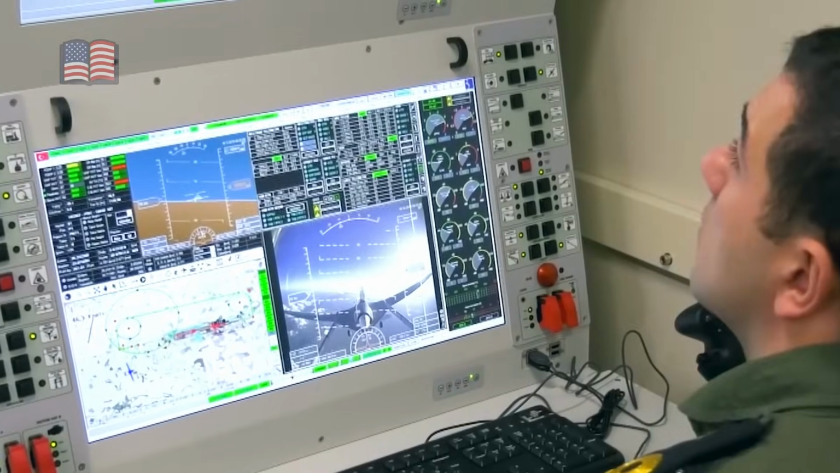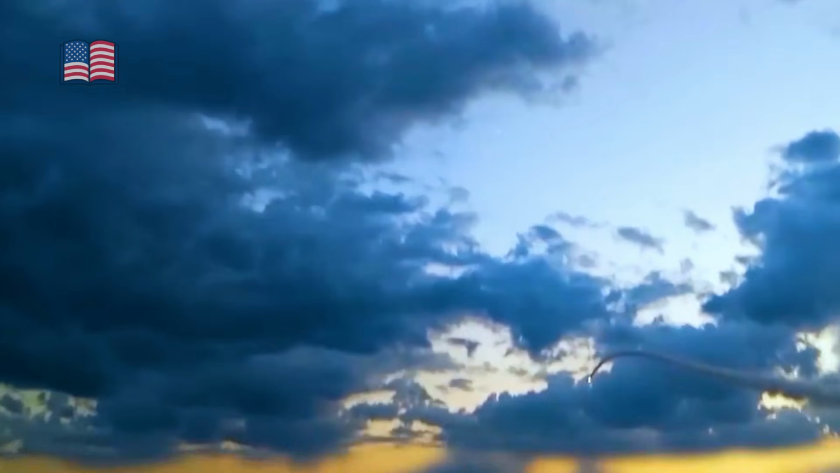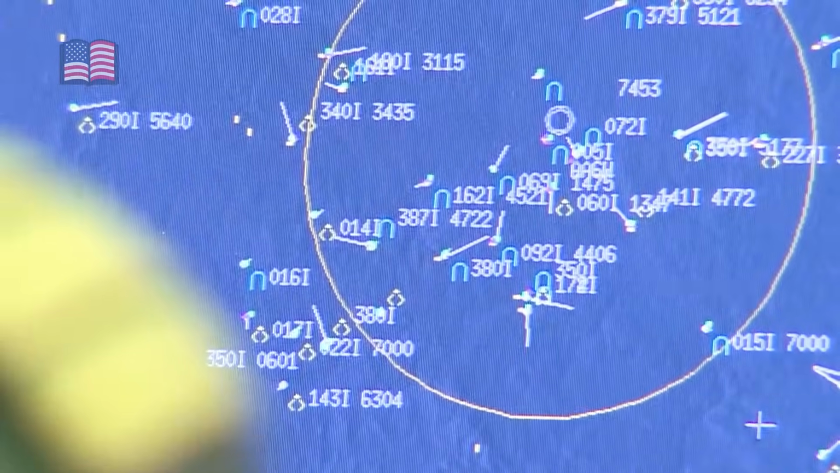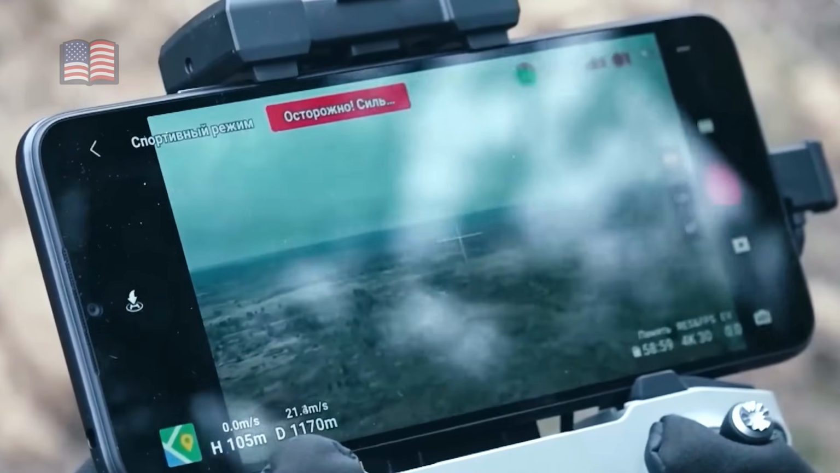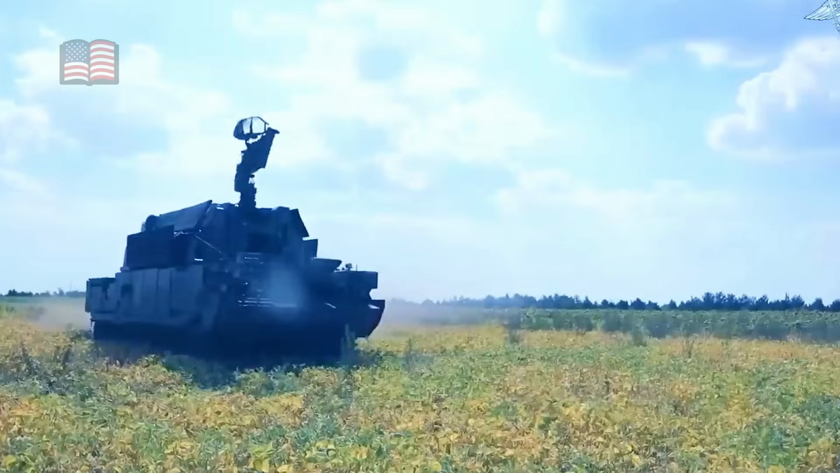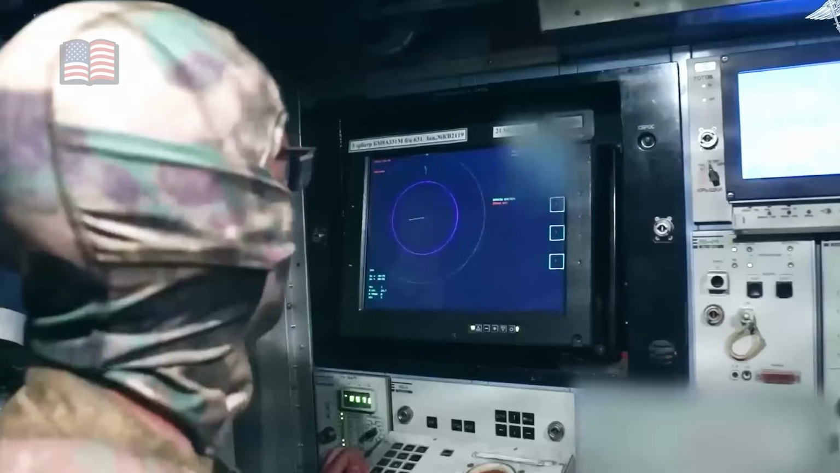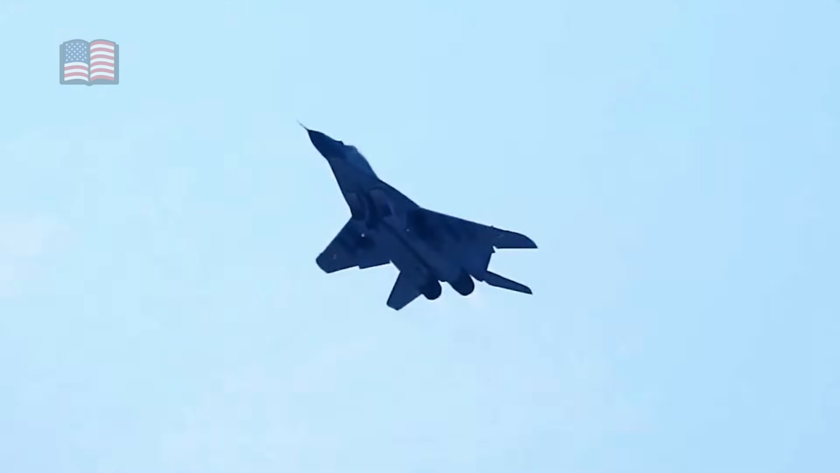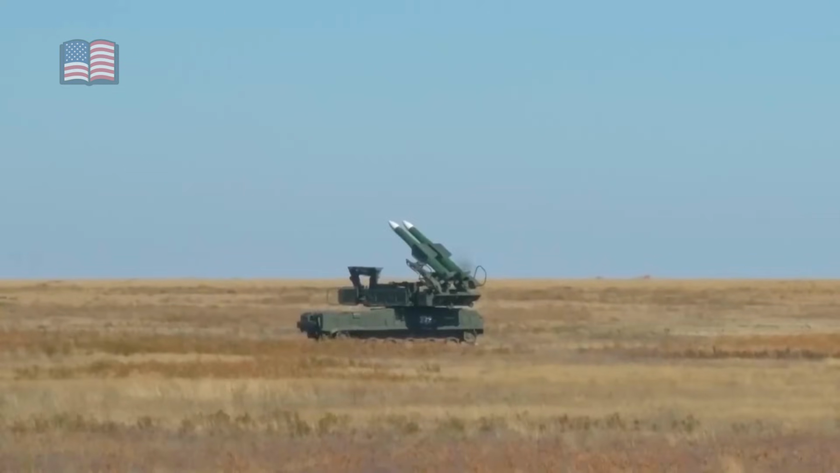The operator had rehearsed this moment hundreds of times in simulation. But simulation does not include shaking hands, salt spray on the lens, or the knowledge that missing meant more missiles would fly toward cities. The bobber struck exactly where intended, and the shaped charge produced another Munroe effect jet, punching through steel as if it were paper and spraying molten copper into the missile magazine's interior.